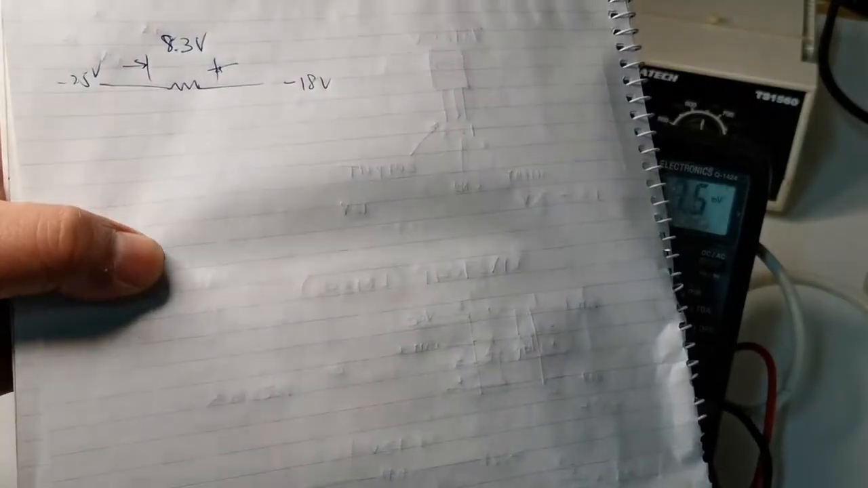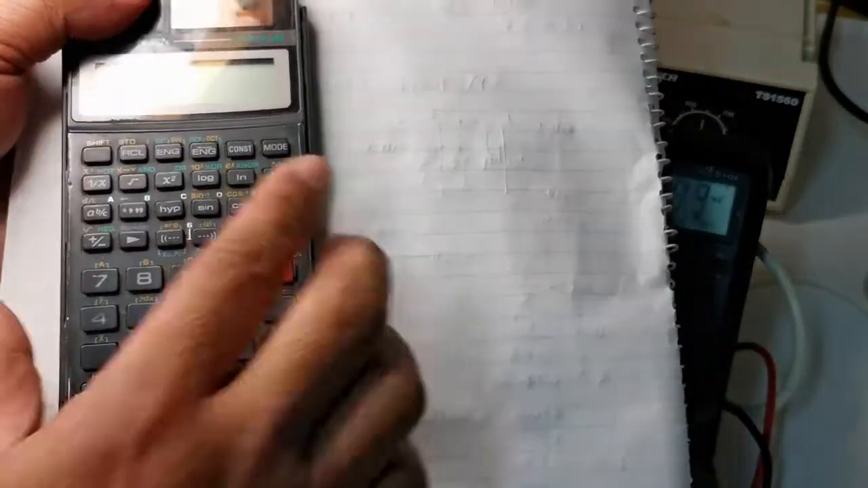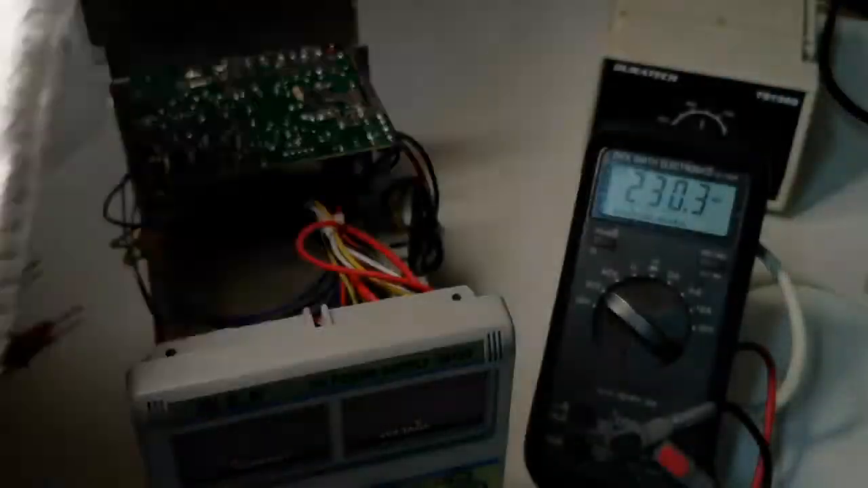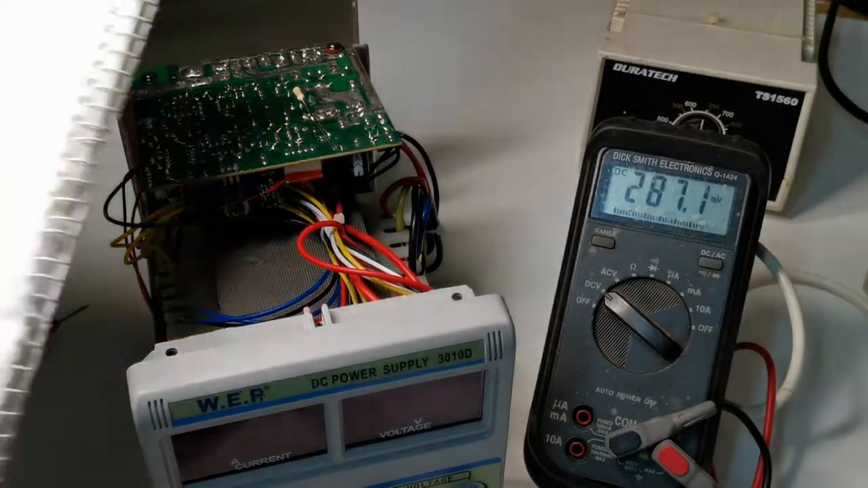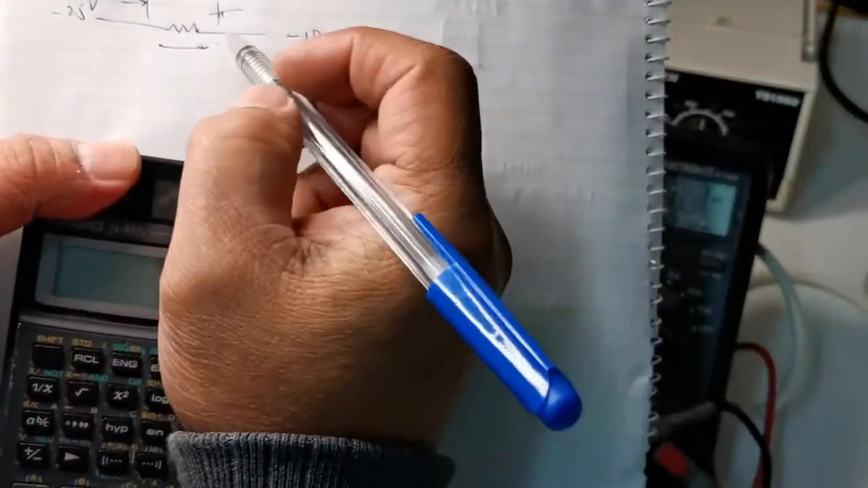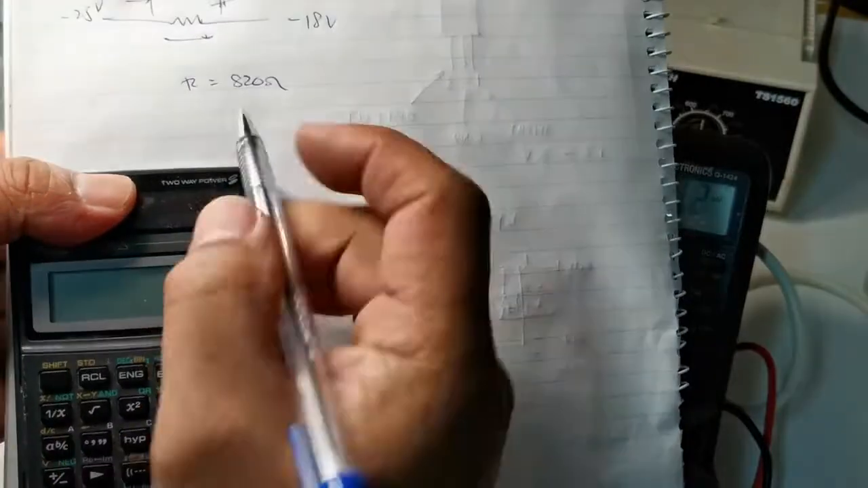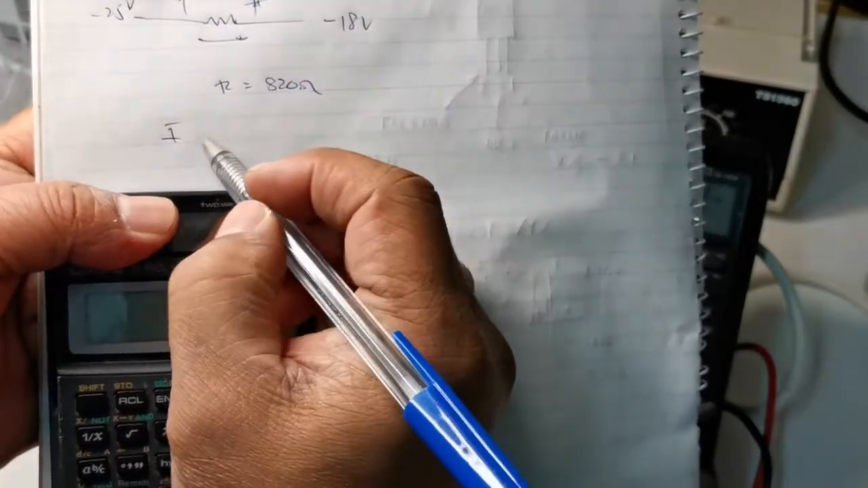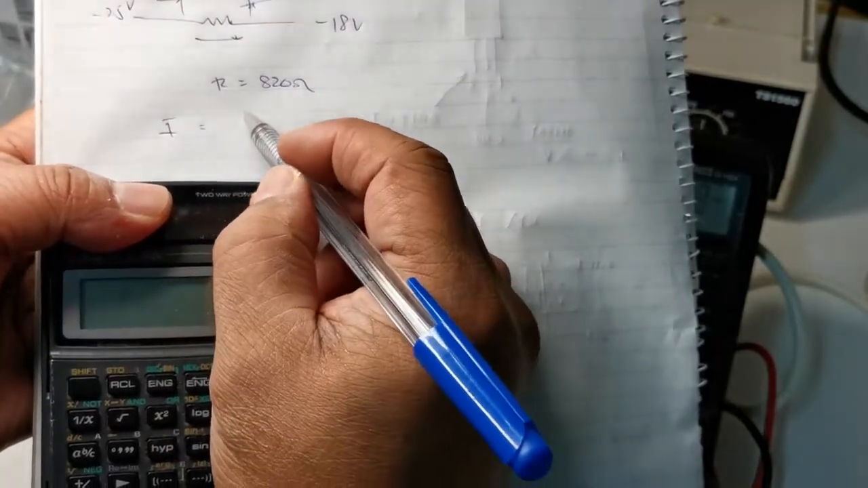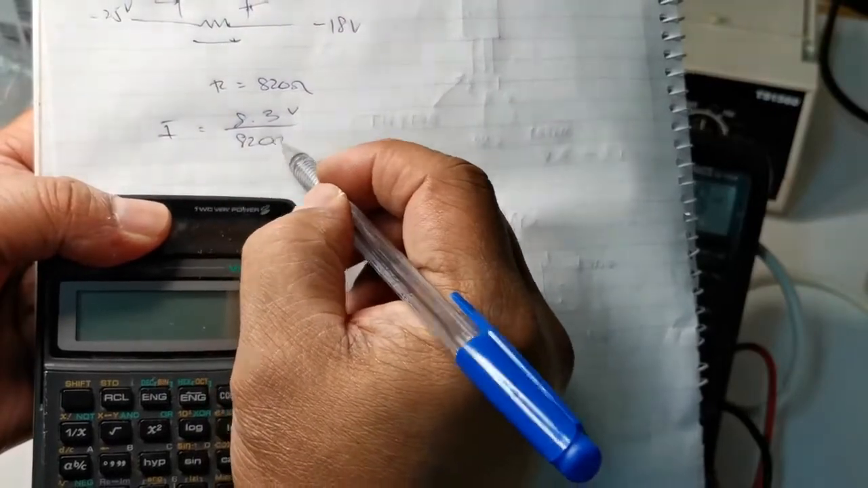So the current here at the moment is, because we have 820 ohms resistor, so the current is equal to 8.3 volts divided by 820 ohms.